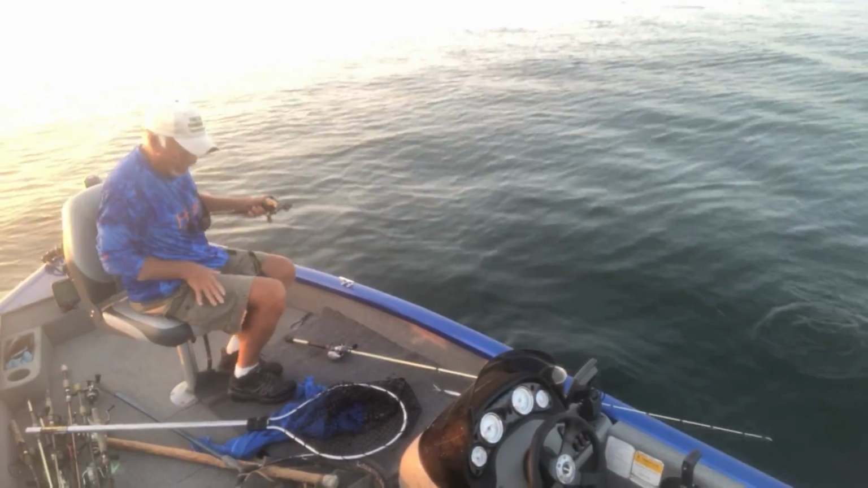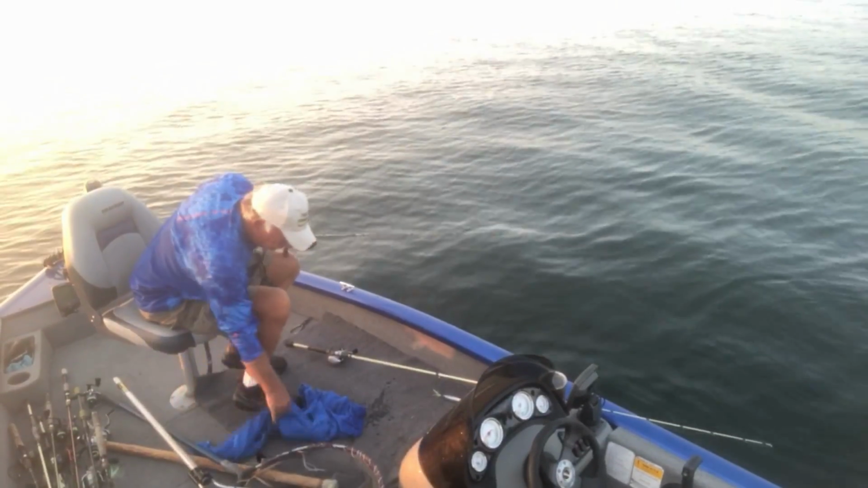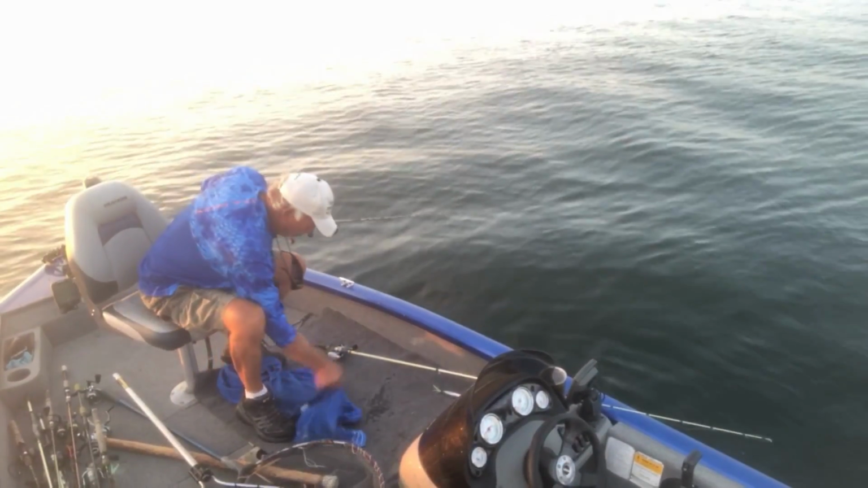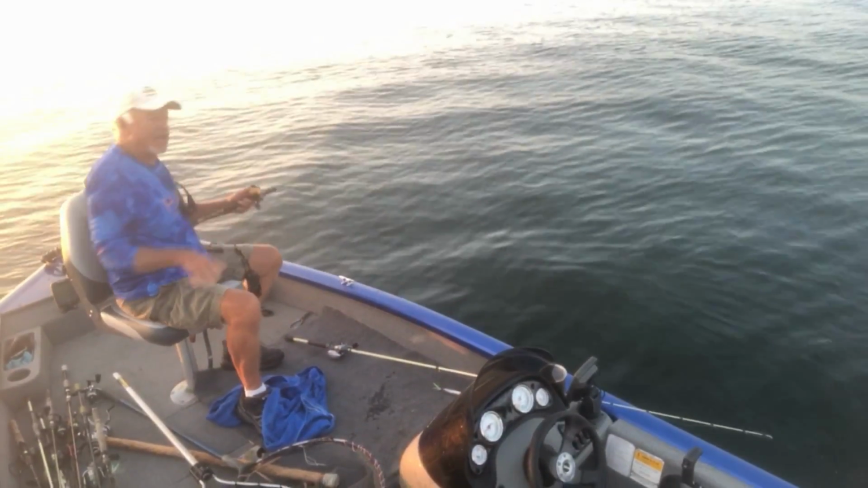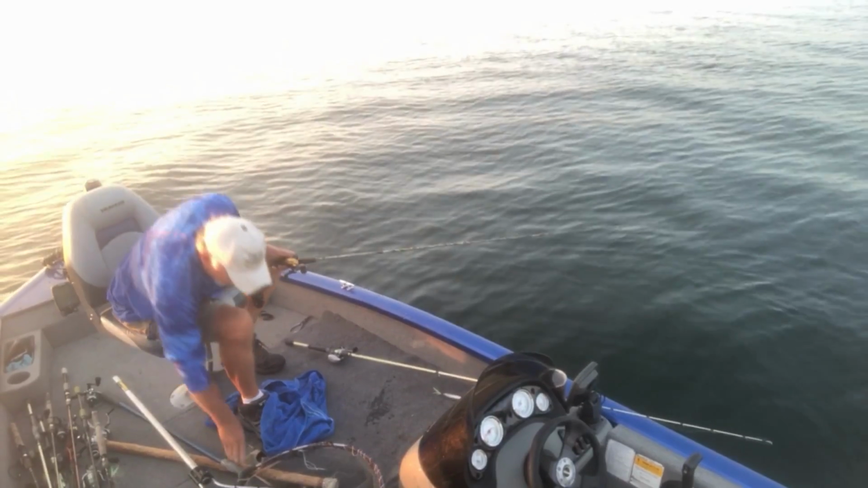Drop it back down to the bottom with a Big Boy's Line. Big Boy's Line. Man, I love fishing. Ain't nothing like it. I'm telling you, I love fishing.